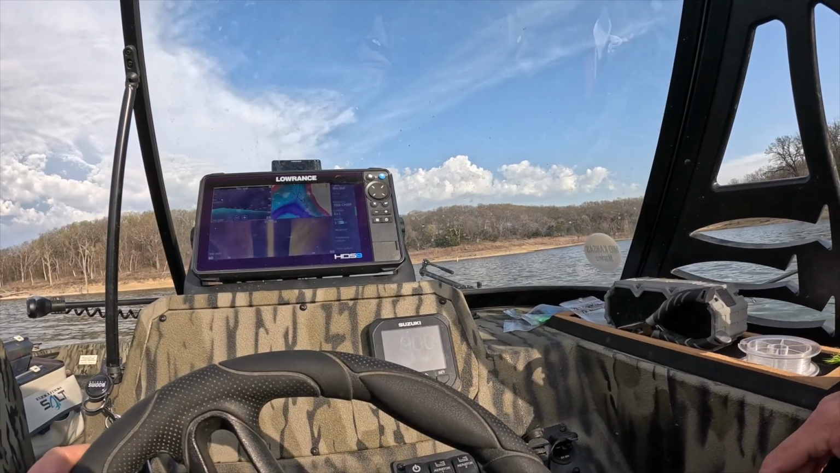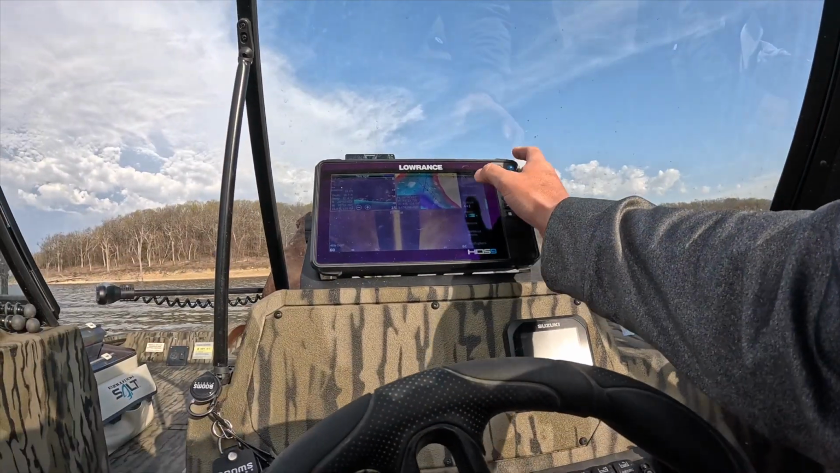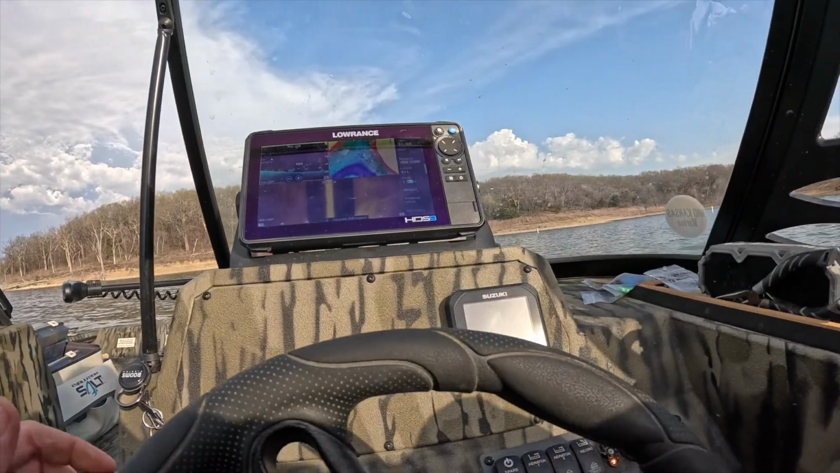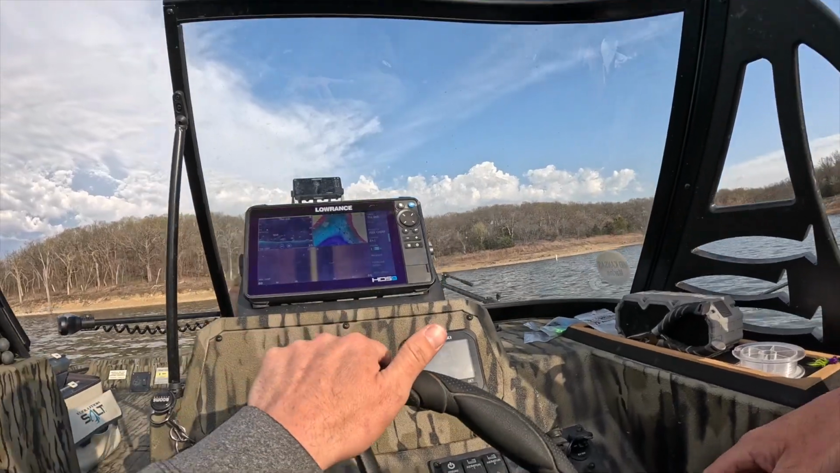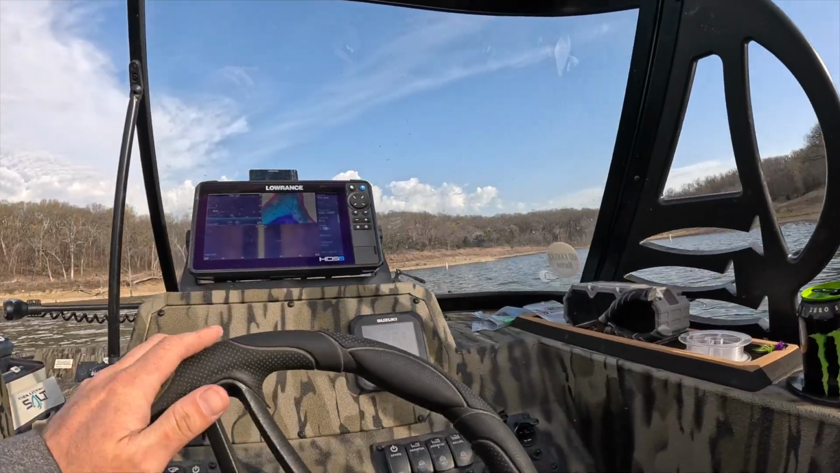We are gonna catch him. That's a fact. That's a great brush pile right there. I'll make sure I got that one marked. No, there's even more brush piles here than I thought. We got tons of scattered fish, man. We're gonna have a blast. Let's go try out these new rods and see how we like them.